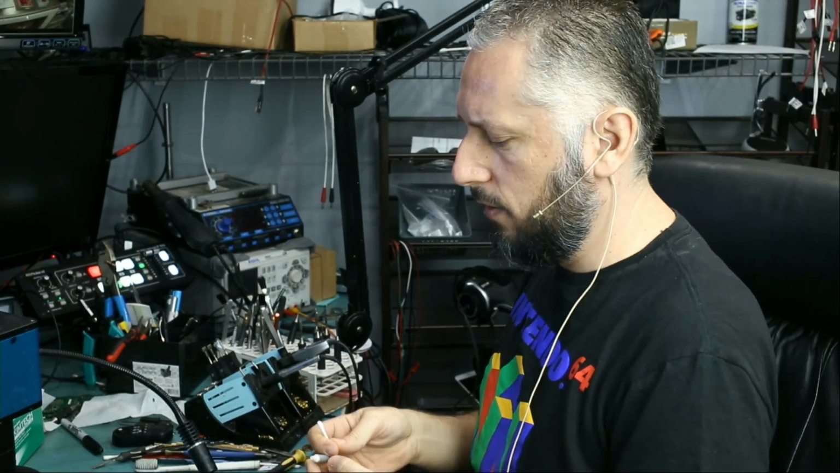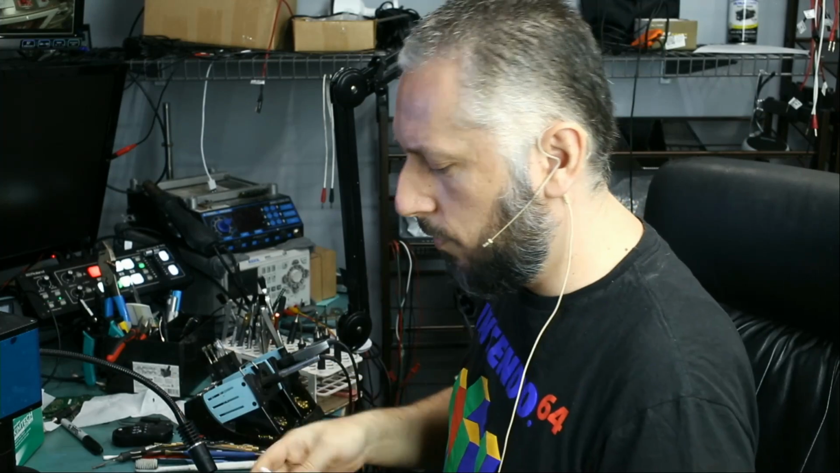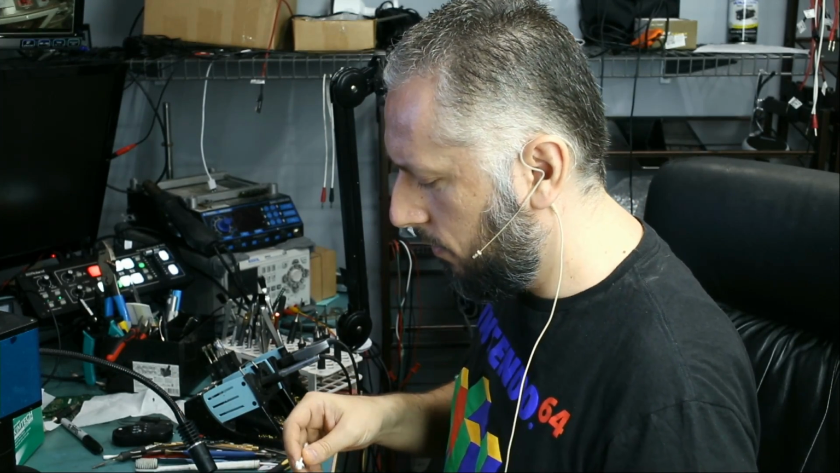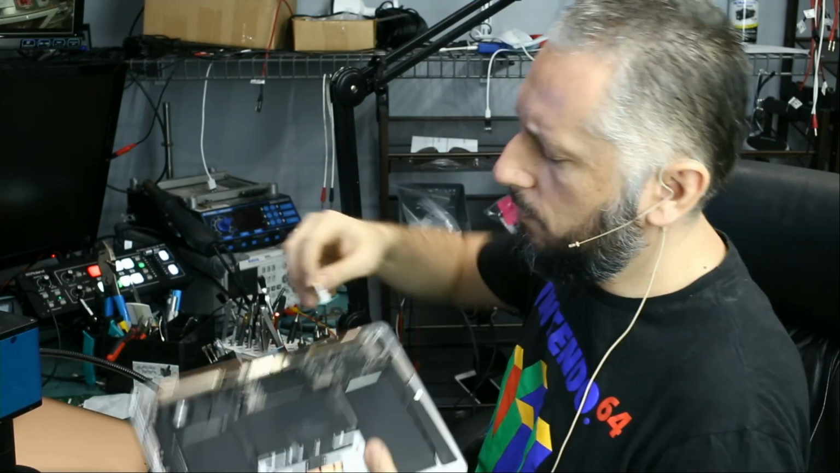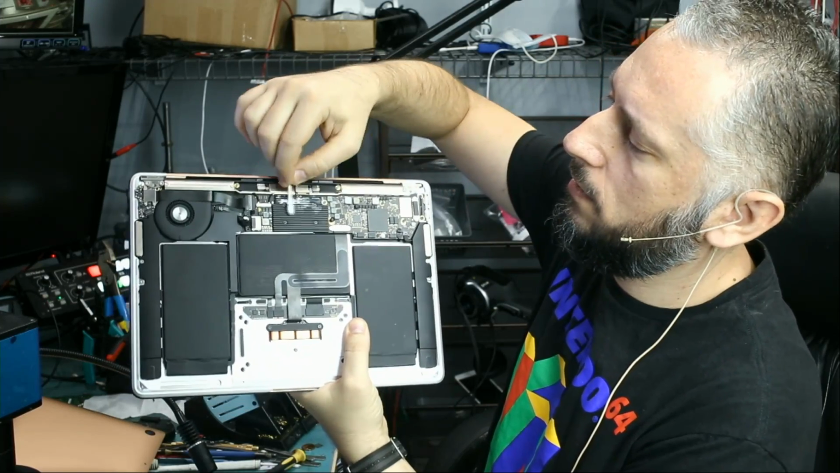What I'm going to do is apply thermal paste on the heatsink and then we're going to put the cover on. And I want to see if there are any markings on the cover after we remove it, just to see if the cover is in fact making contact with the heatsink. So I put some thermal paste on the ear swab here, and just a tiny bit here on the heatsink. Okay, so we're going to put some here, like this.